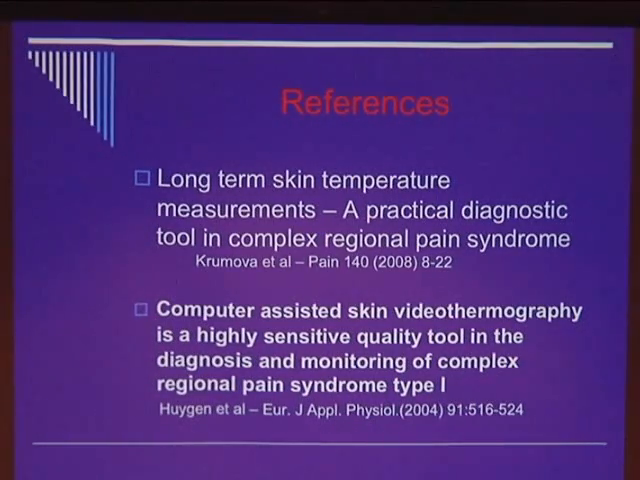But what I found out over the last several years, interestingly enough, is in addition to the fact that having done probably 300 or 400 patients in a neuromuscular fashion, I found out that this diagnostic test for me has a predictive value.